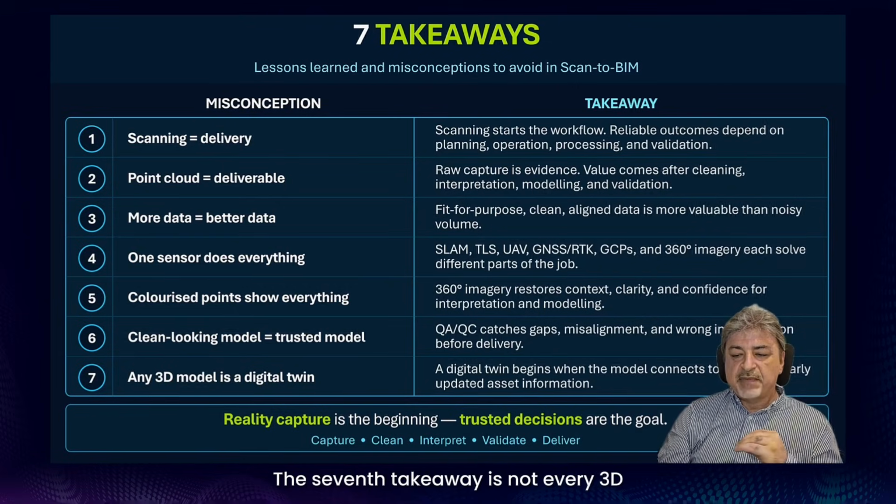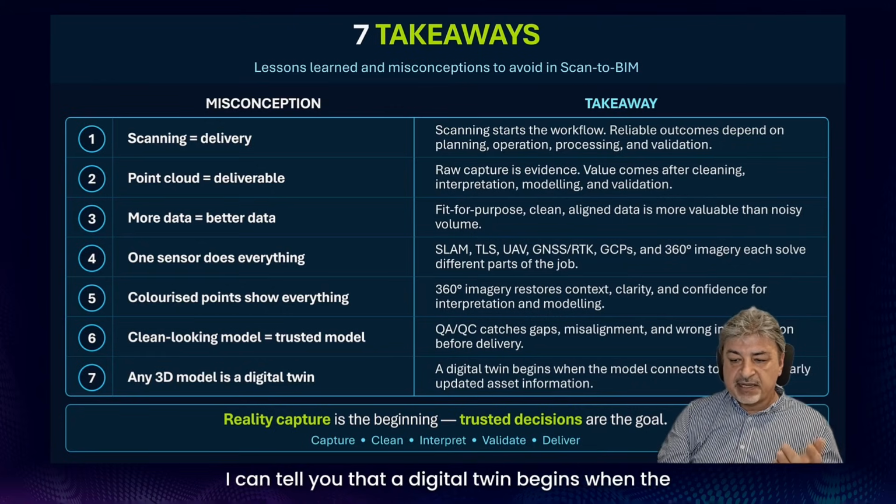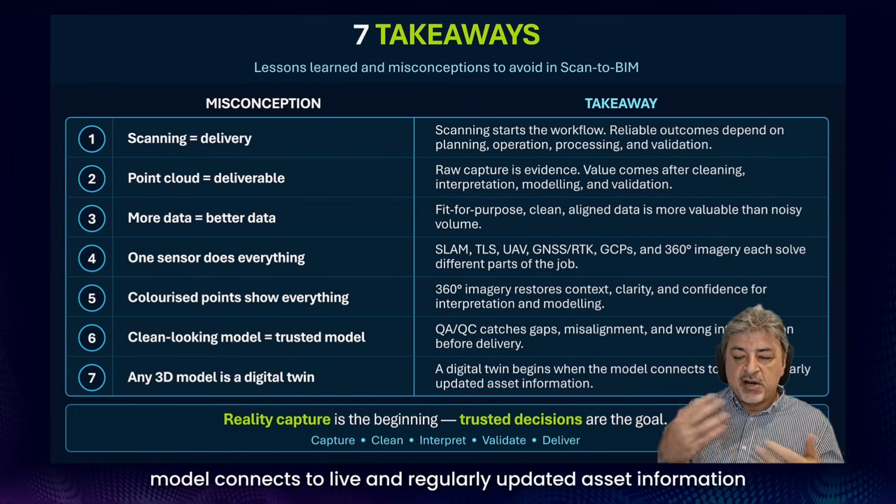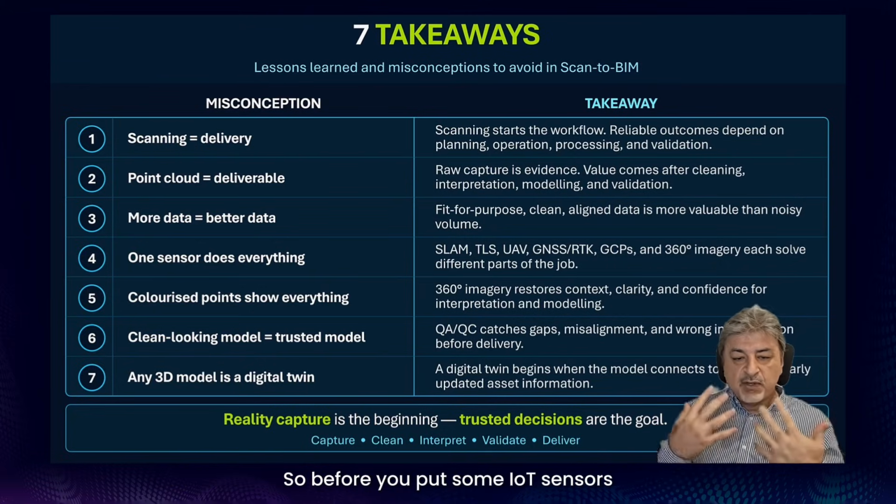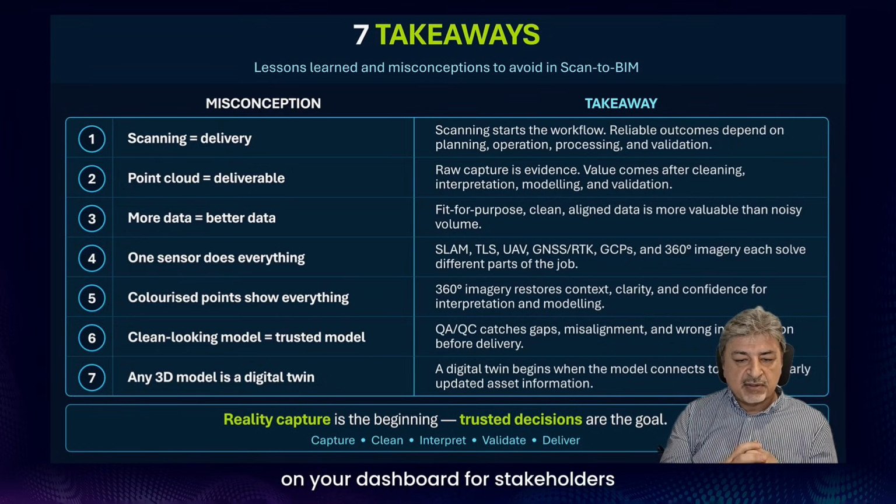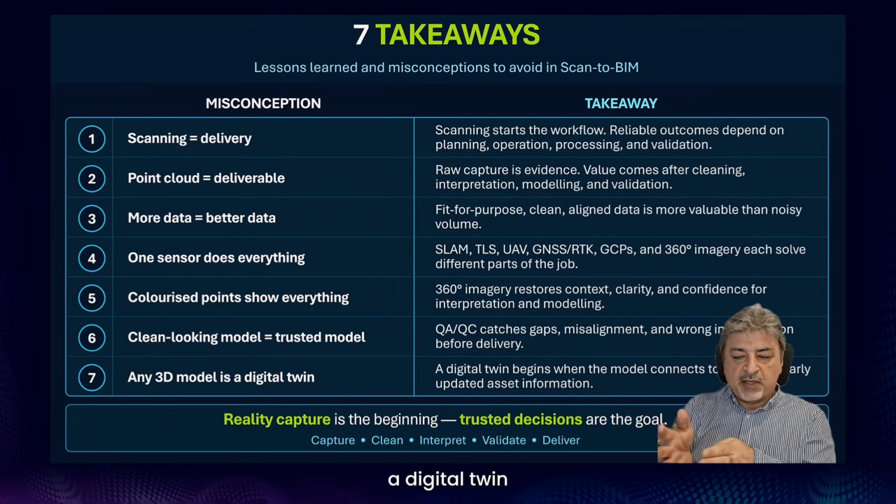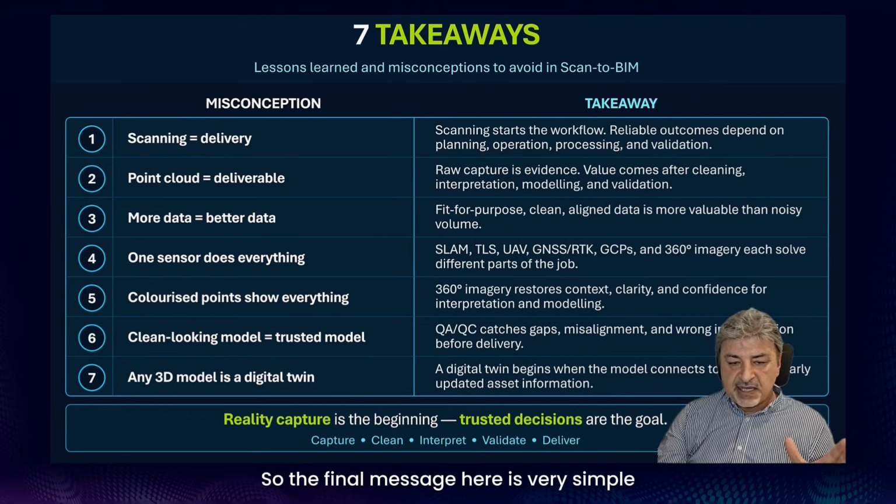The seventh takeaway could be that not every 3D model is a digital twin. This is really a big misconception I hear a lot. To demystify it, a digital twin begins when the model connects to live and regularly updated asset information. Before you put in IoT sensors, environmental sensors, and provide the live data on your dashboard for stakeholders, you do not really end up with a digital twin. The misconception is that people call the reality capture, even the BIM model, a digital twin, which it is not. So the final message here is very simple.